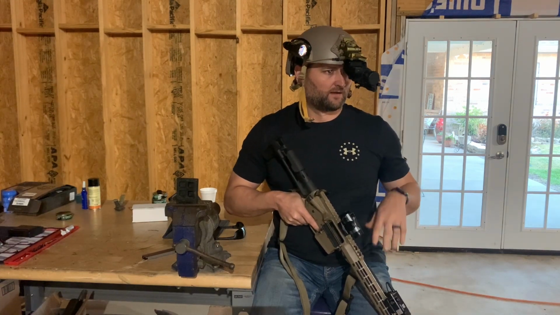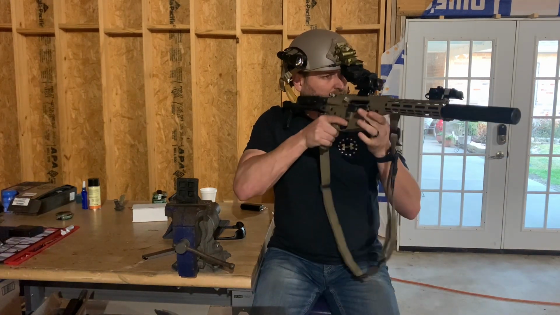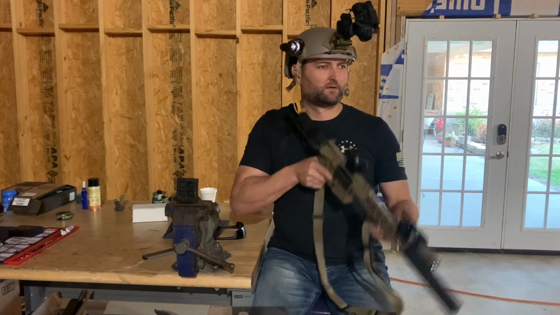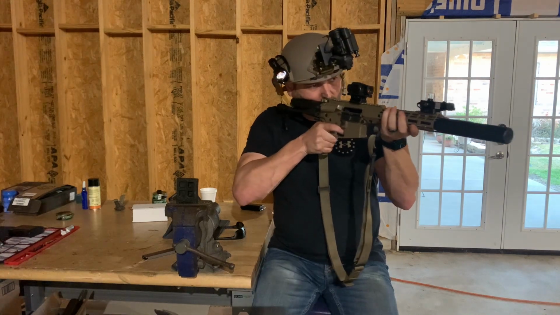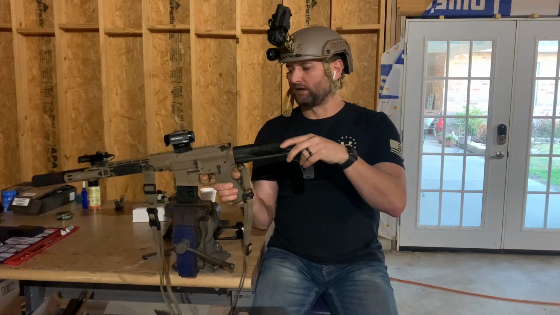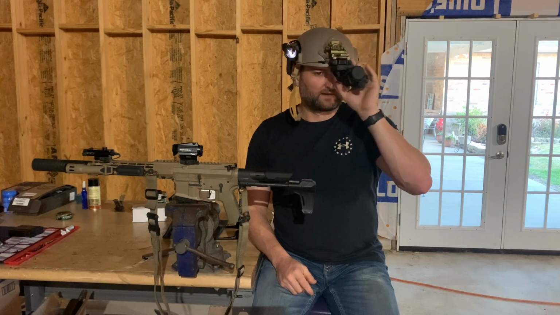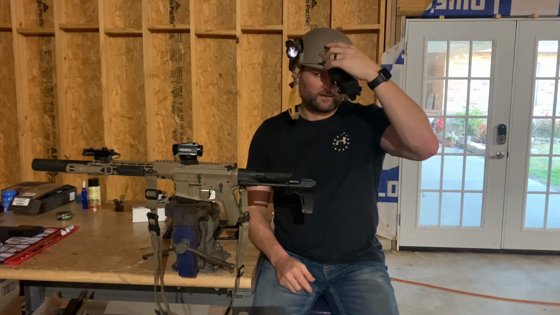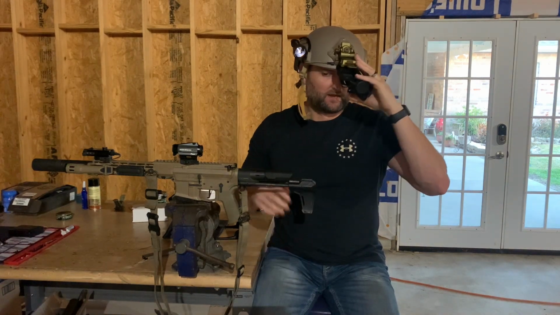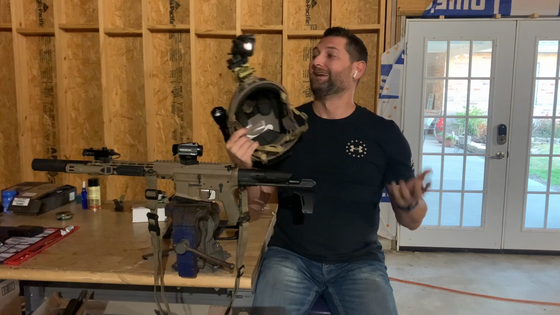I'm stalking with my PVS-14, kind of scanning as I go with my thermal. Then when I'm ready to get really behind the scope and get settled in, I lift up my PVS-14 and take my shot with my thermal. So that's basically how I utilize the helmet-mounted PVS-14. Like I said, the gear I bought, in total for this helmet minus the PVS-14, was $500. I'm going to link everything I've put into this helmet in the description.